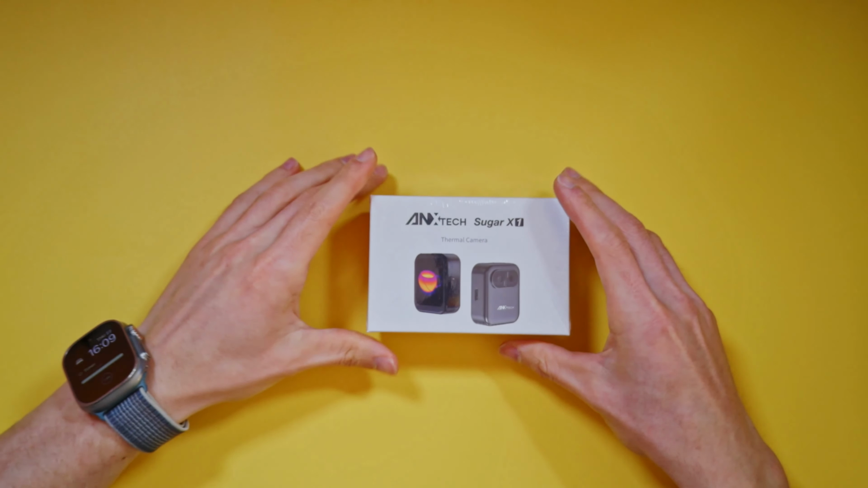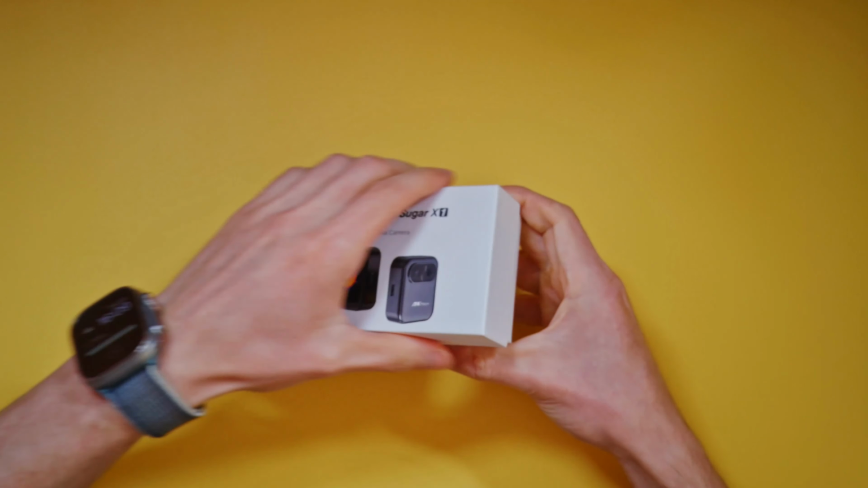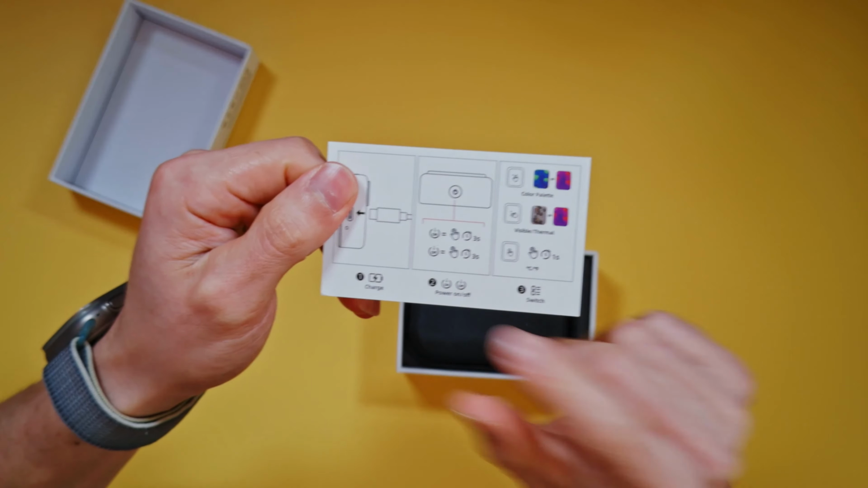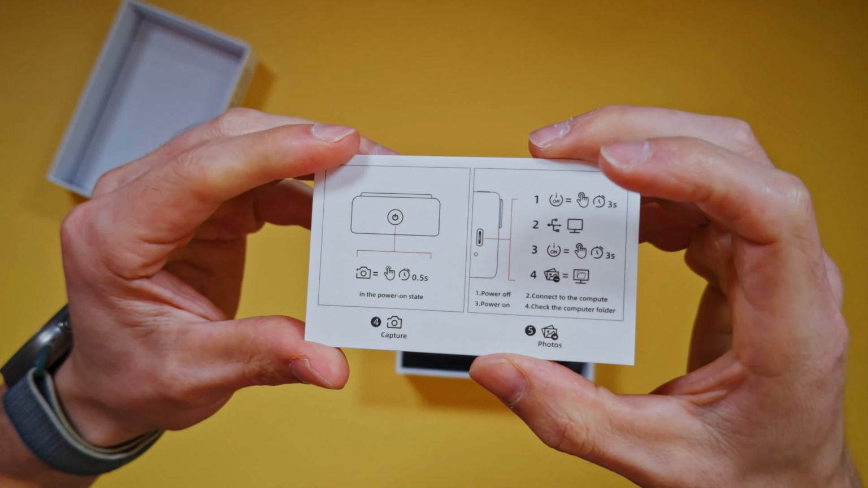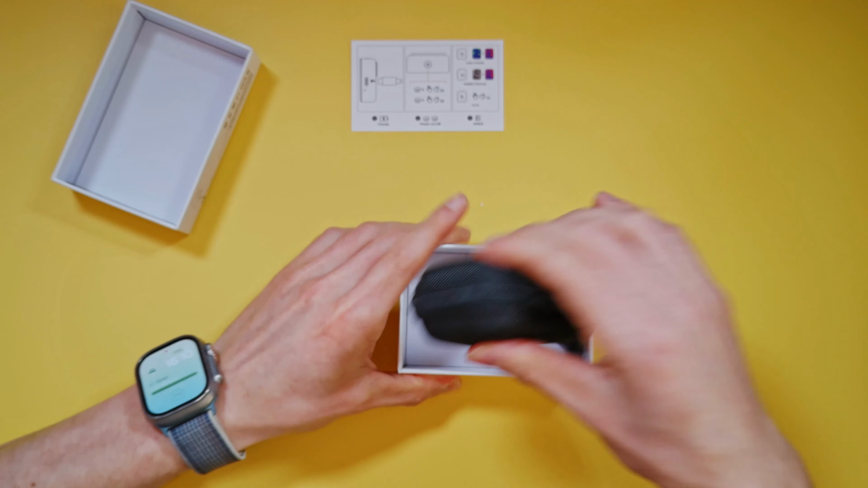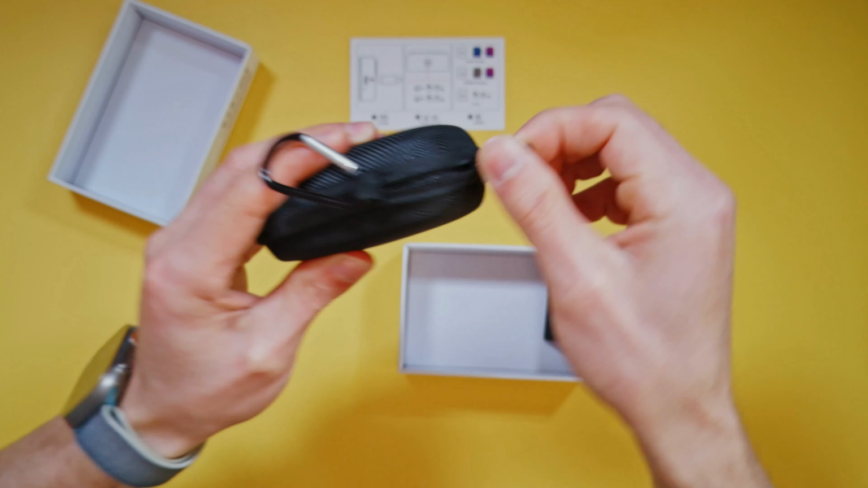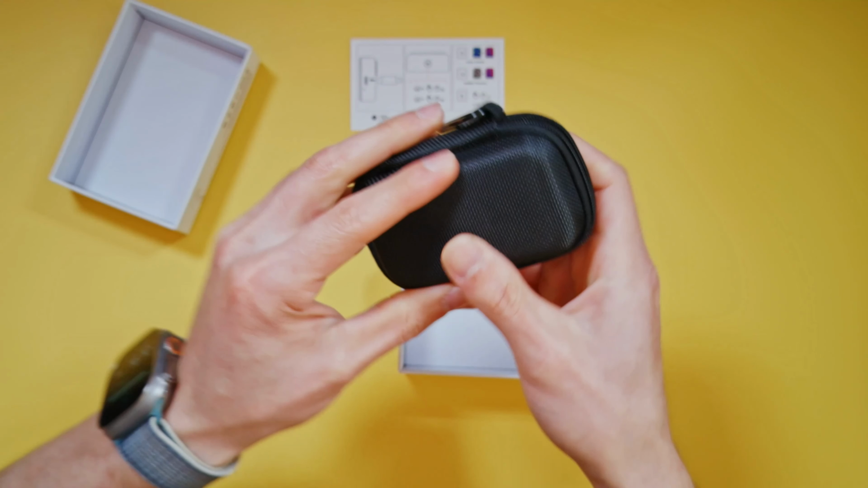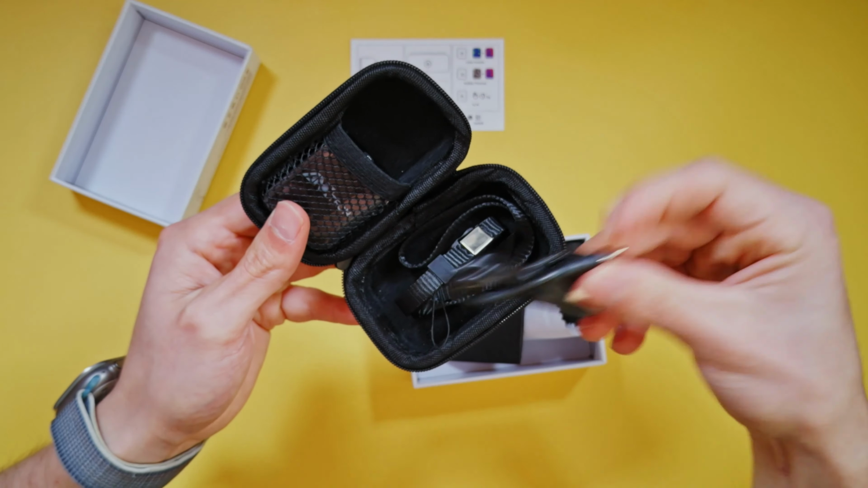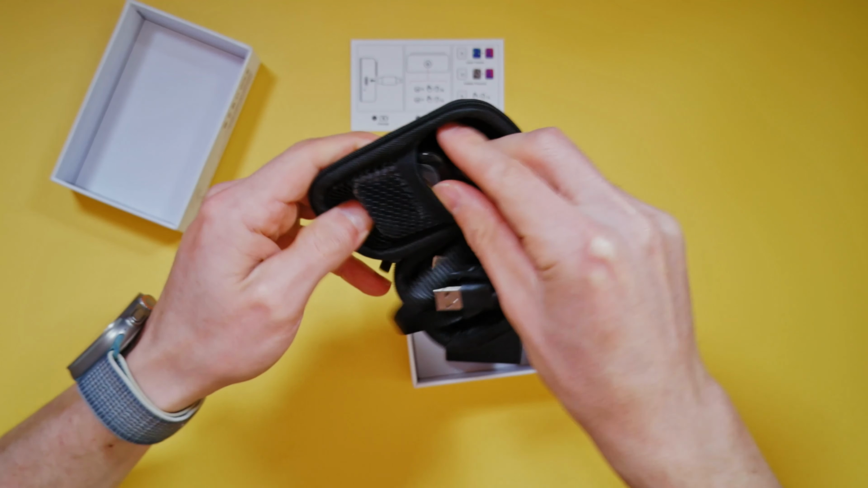Okay, so let's do an unboxing of the mini thermal camera here. Okay, so we have the instructions, charging, power on, and the switch, and the capture, and the photos. And we'll cover this. Then we have a nice little case, really hard case as well, so it'll protect the mini thermal camera. All right, nice little cloth. And we have our USB-A to USB-C cable, a little lanyard included, and then in this little mesh pouch, we have the actual device.